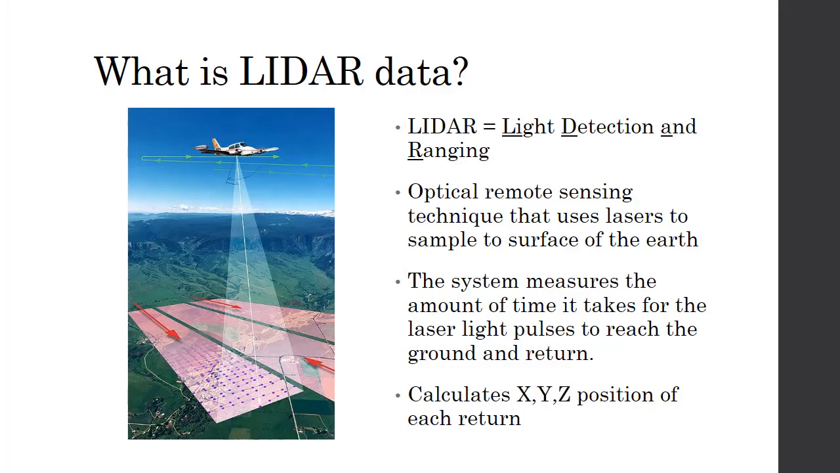So I've been talking a lot about LIDAR, but what exactly is LIDAR? LIDAR stands for Light Detection and Ranging. It's a remote sensing technique, and it uses lasers to basically sample the surface of the earth. Those lasers go toward the ground at a particular speed, and it's a known speed. So if you know when the laser leaves the airplane, goes down to the earth, bounces back up, and goes back up to the sensor, then you can start to calculate the distance from the plane to the earth. And you can also get an X and Y position using GPS.